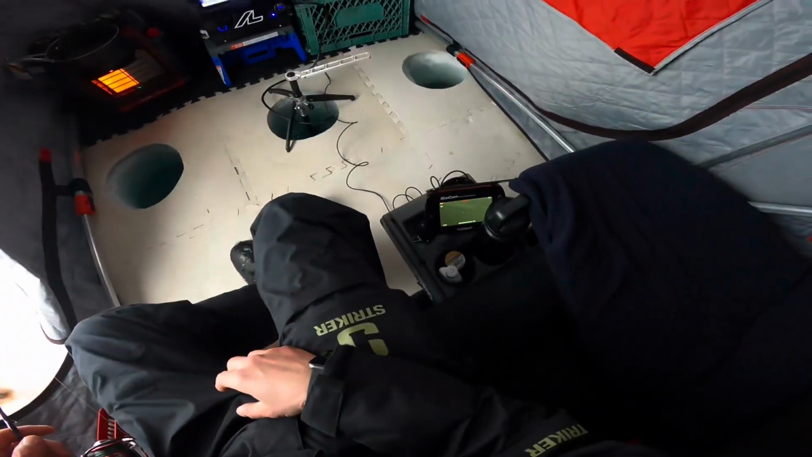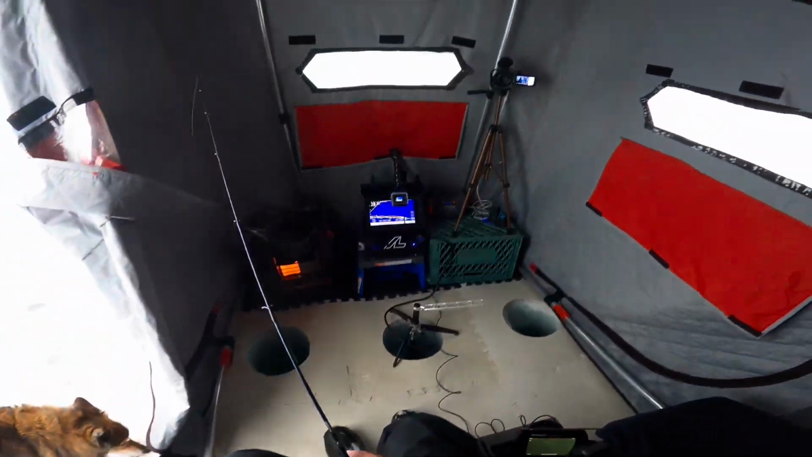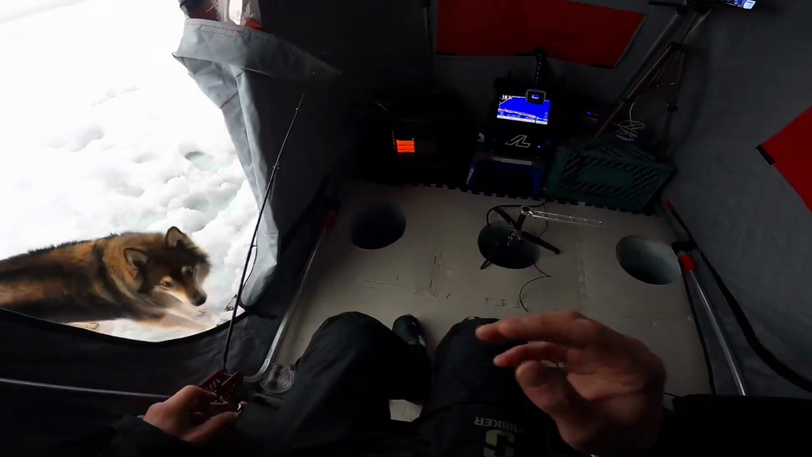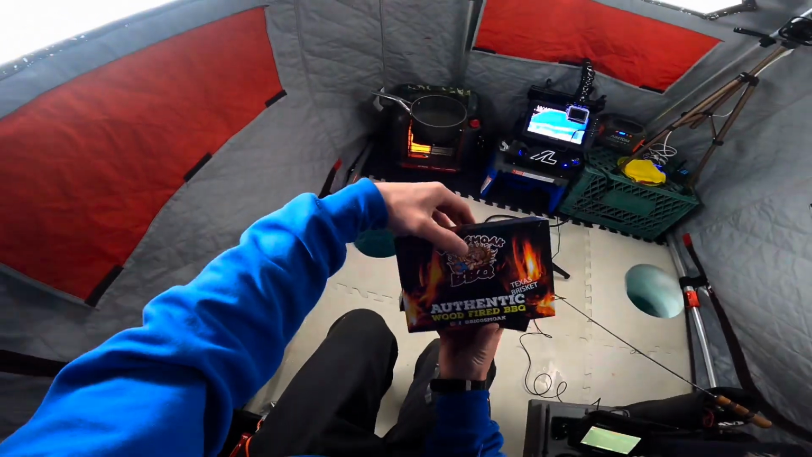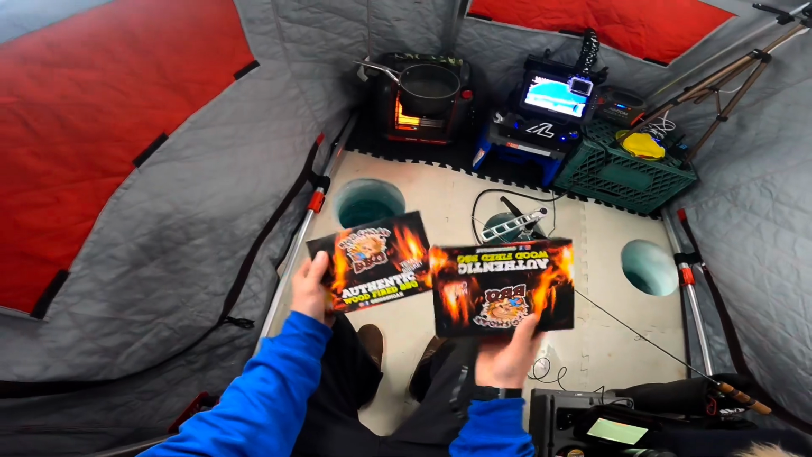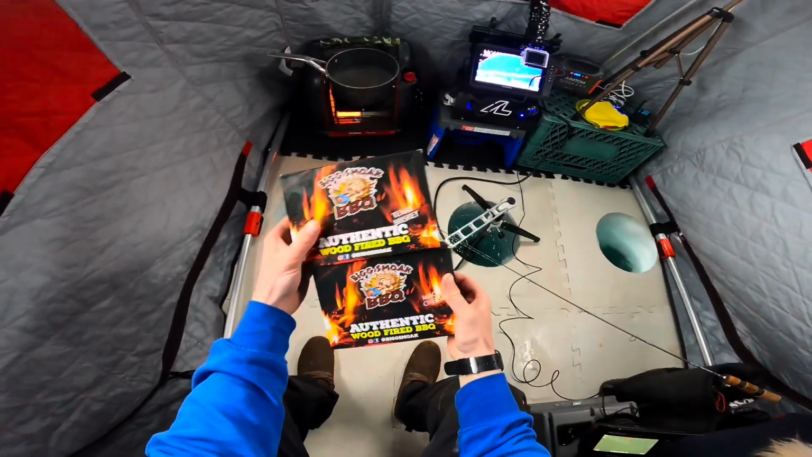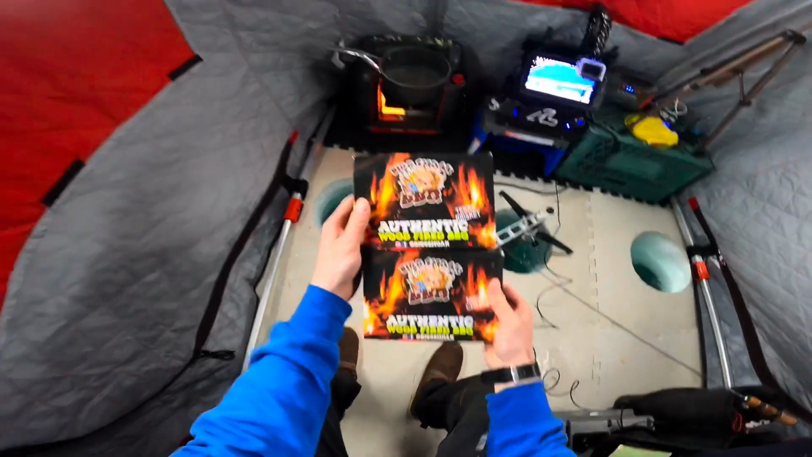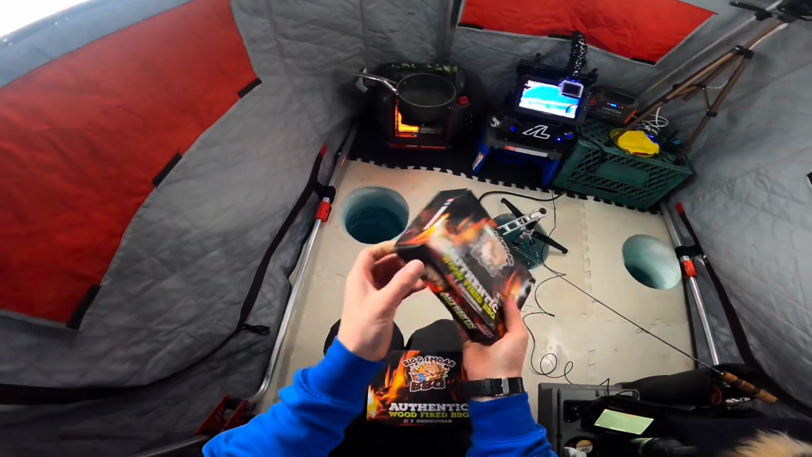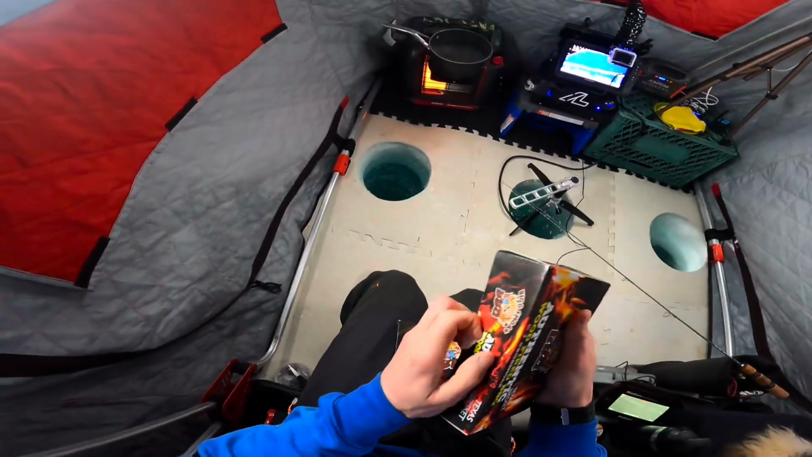Nothing biting. They're in the area though, so that's good. Hopefully we get a night bite or something. But yeah, tonight we got Texas brisket and mac and cheese. This is from Big Smoke. You can order it in Canada, get it shipped to you, and it's just those boil bags, vacuum sealed. Open it here.